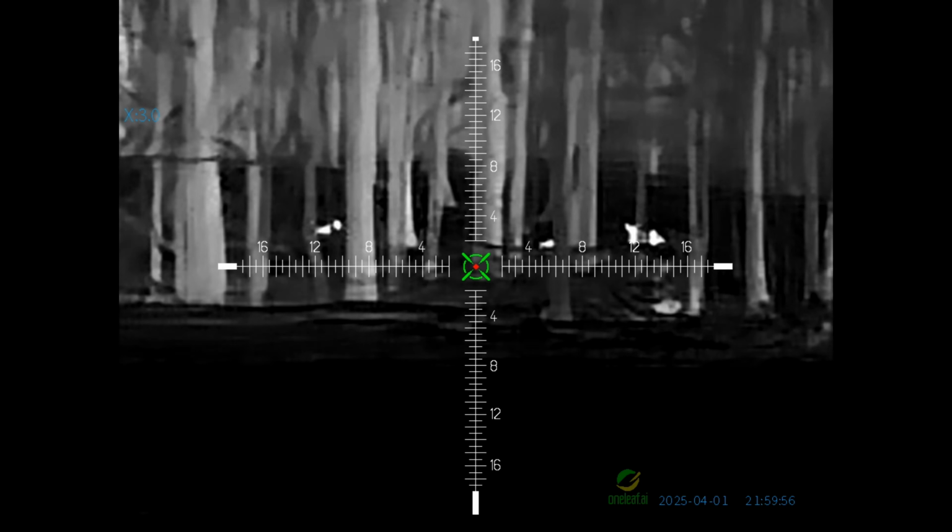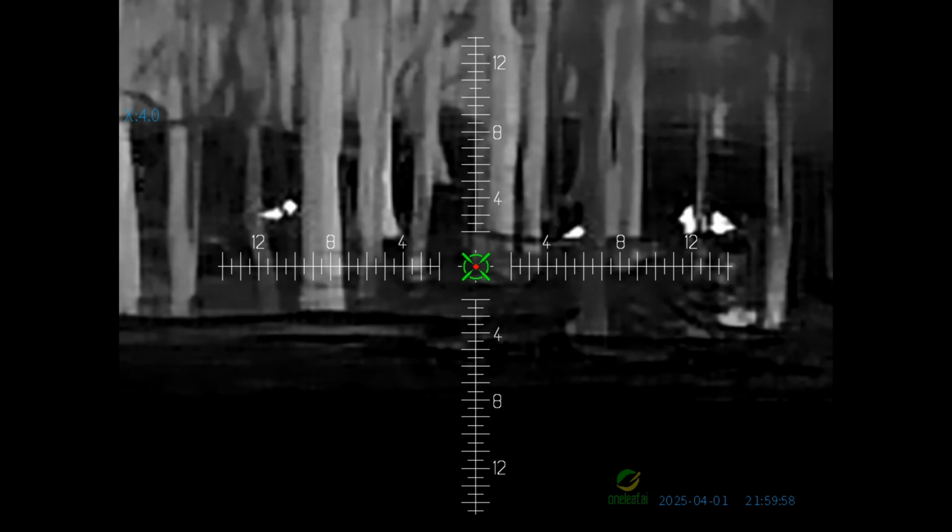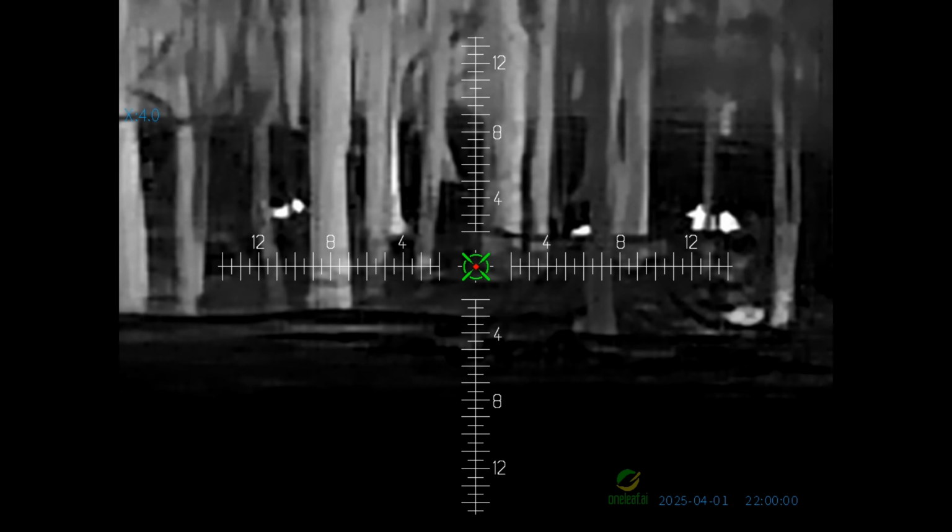Look at the one clear on the right. You see it moving, and it looks like an arm. I think that's actually a person out there in the woods. And I can tell you that's probably getting close to 1,000 yards.